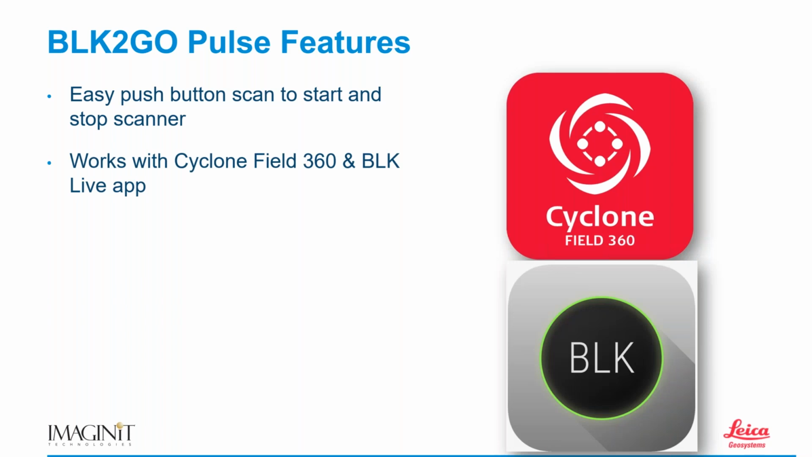So the Pulse works with Cyclone Field 360 and the BLK2GO Live app, right? So either one you want to use is perfectly fine. My preference, I like the Field 360 app. I like the way I can register in Field 360 and have all of my data connected together before I ever leave the site.